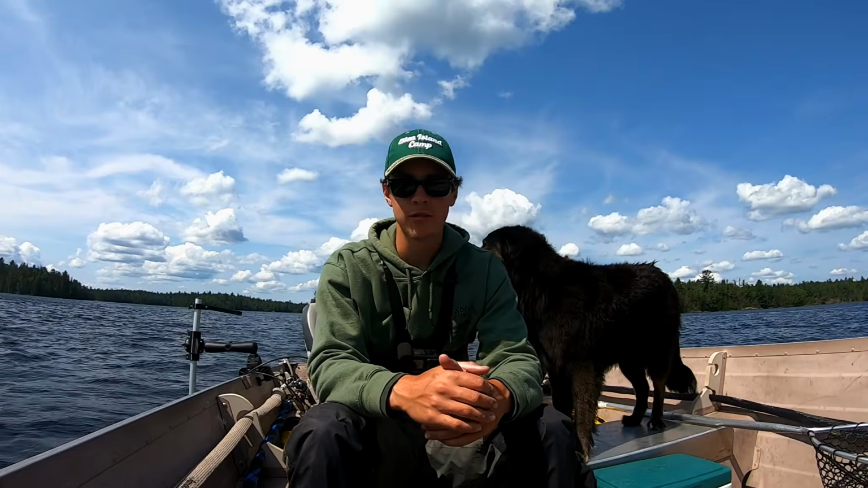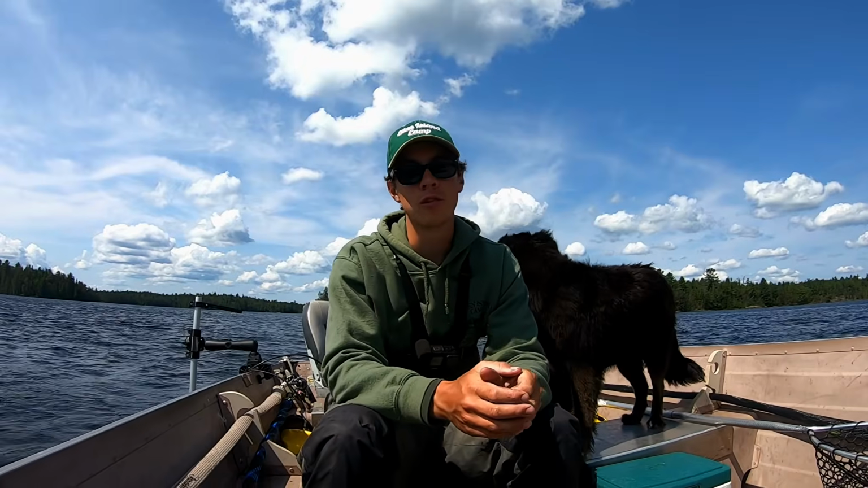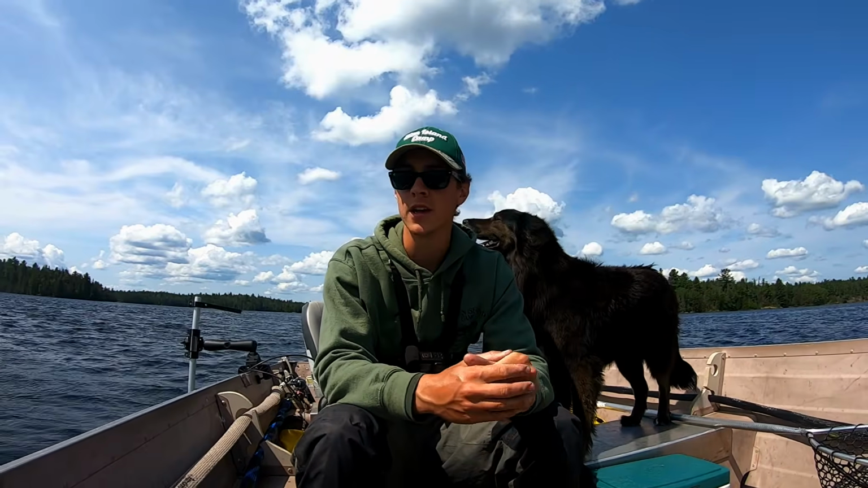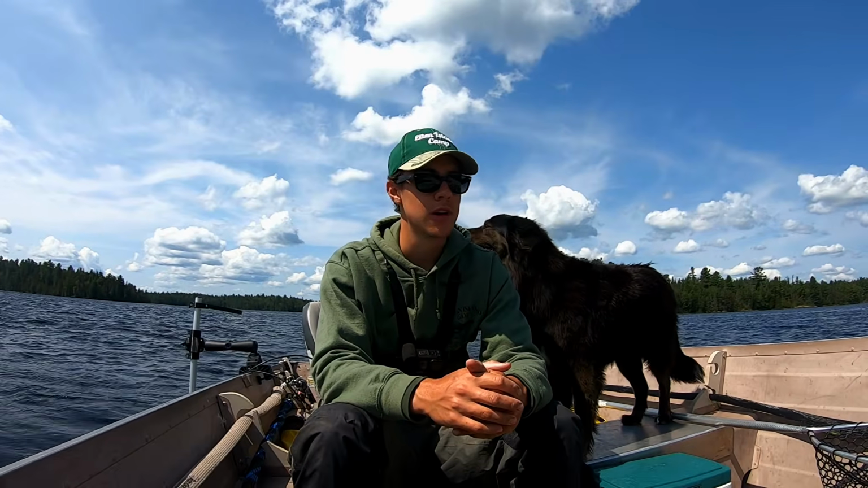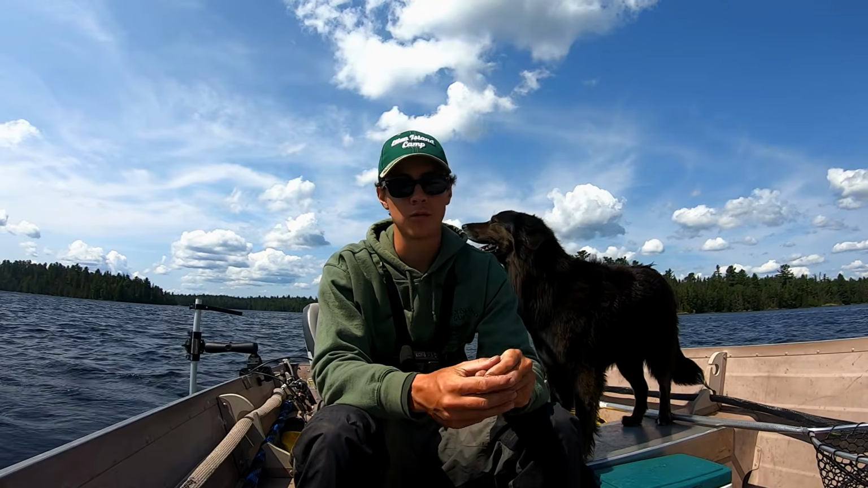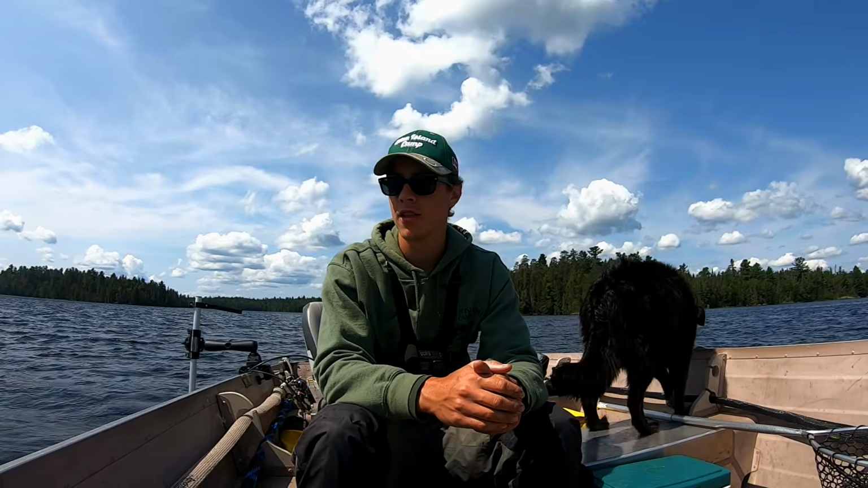Well, that is going to be it for today. Had a pretty good morning. Started off slow and then we got into a decent bite on our last shoal. We hit 24, 23, 22. So good, very good average size of fish today. Caught some decent sized ones. No giants, but still had a super fun morning nonetheless.